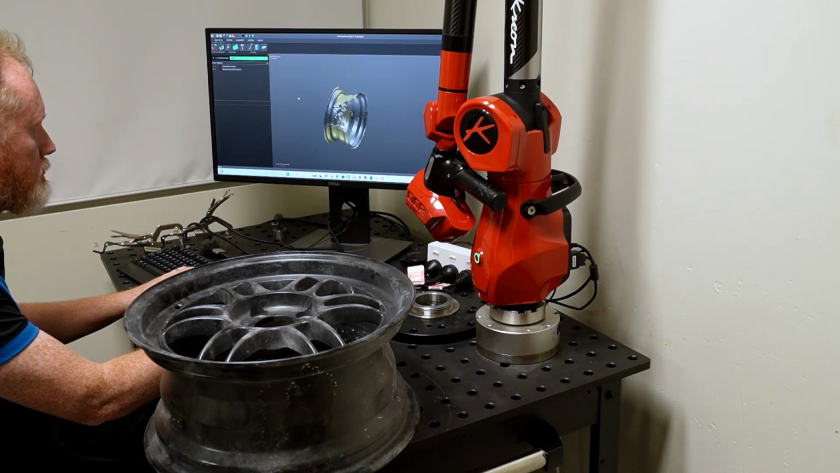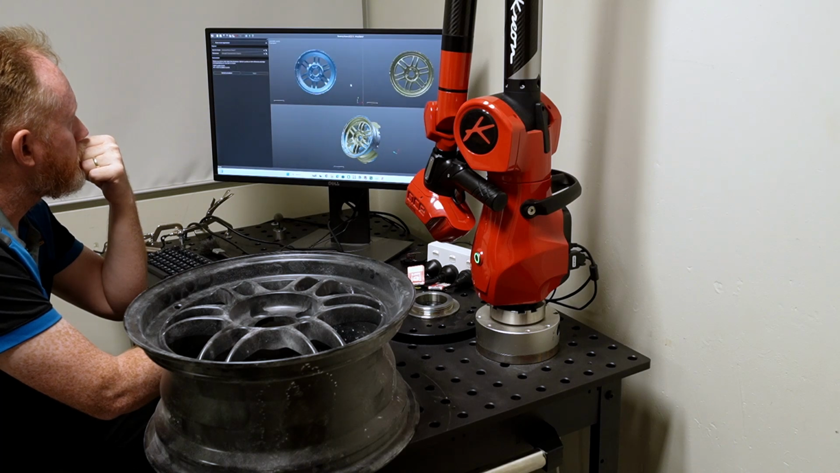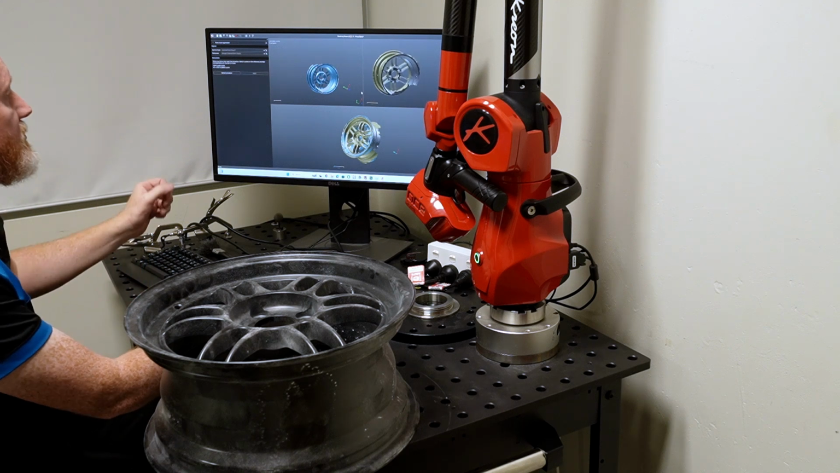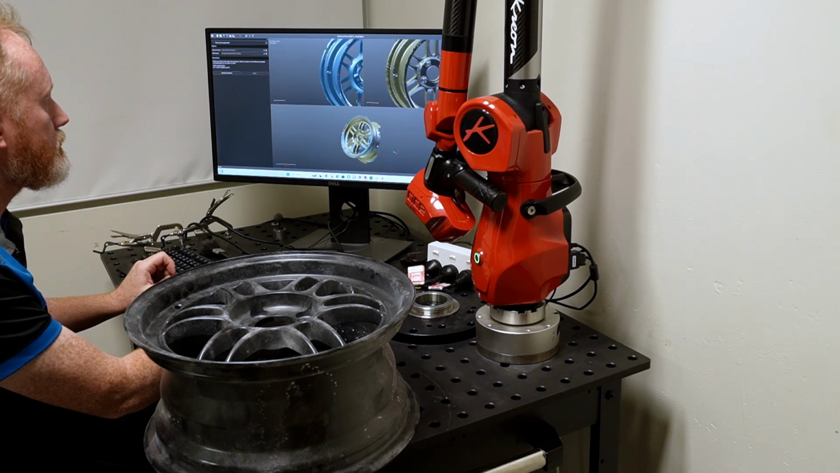To do the scan of the wheel, I had to do a scan from the outside of the wheel, capturing all of the outside features, and then flip the wheel over and do a scan from the inside. Once you have both the outside and the inside scans, you need to align them to make a scan that's going to include all of that detail. Now, the way we do this in the software is to pick 3 or more points, and the more points that you have, the better, that exist on both of the scans. So you need to make sure when you're doing the scans that there are areas of the wheel that you're covering in both directions of the scan.